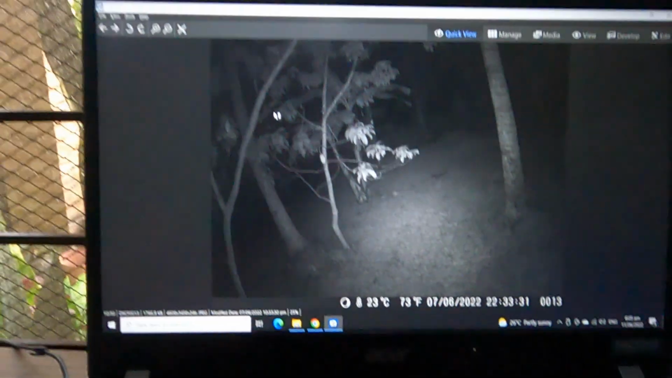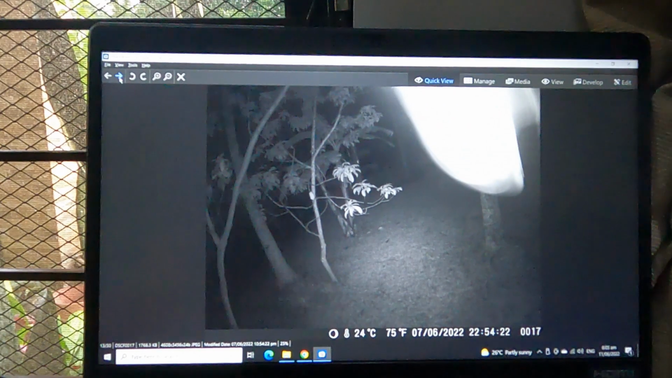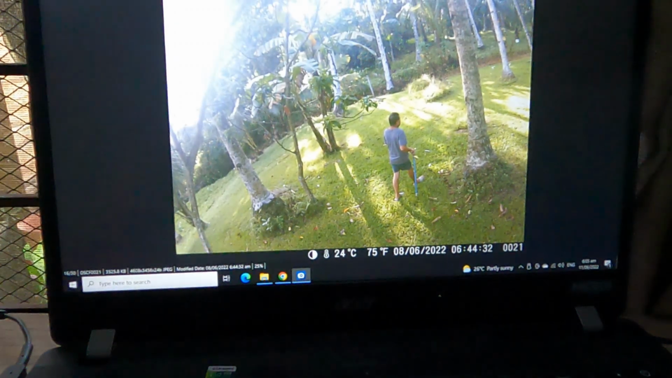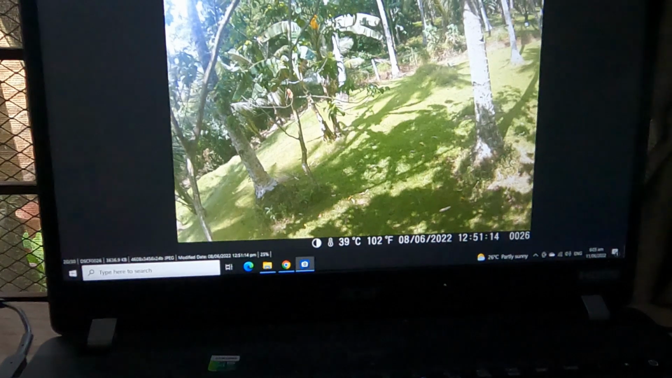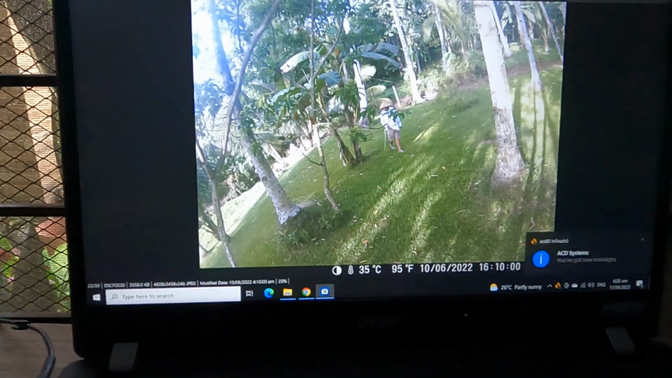It could be a cat sets them off or anything, you don't know. Oh, bats. I had a lot of trouble before with the bats setting them off. Here's me walking around, checking. Looking, checking, bong. The movement, there's me checking again. 5 o'clock each afternoon, I come up there and check the avocados.